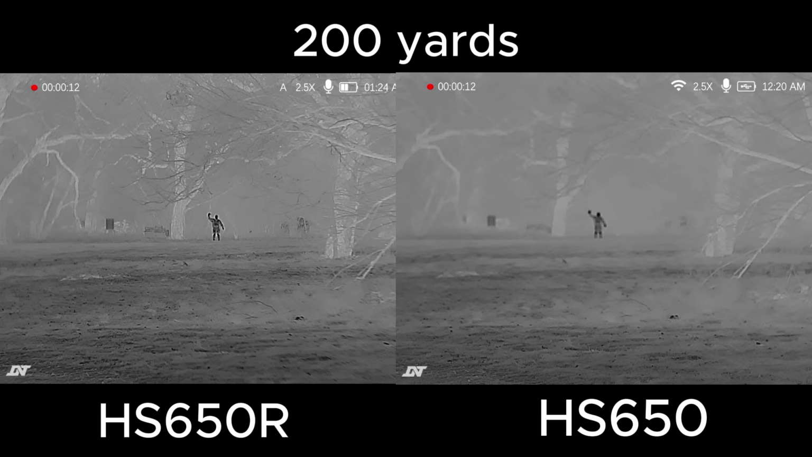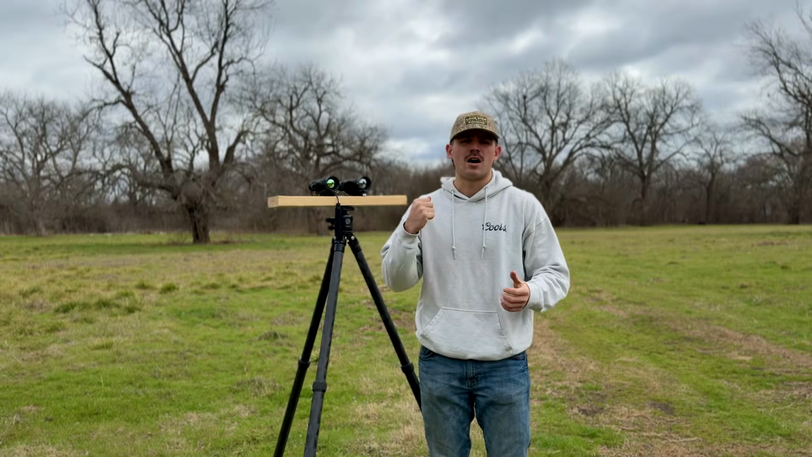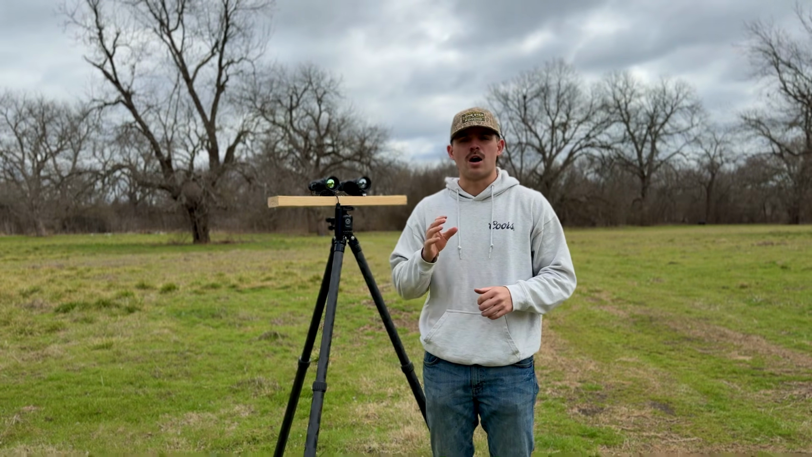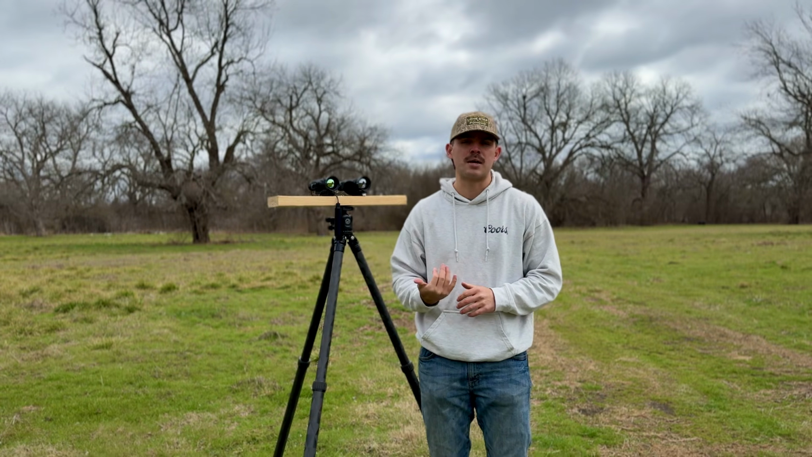I will say the LRF does look a little bit better than the normal HS 650, but that's up to you guys. Whichever one you think looks better, obviously, is the one that you want to go for. All right, guys, now that you've seen the difference between the two scopes, hopefully it helps make your decision a little bit easier if you do decide to go with DNT optics.